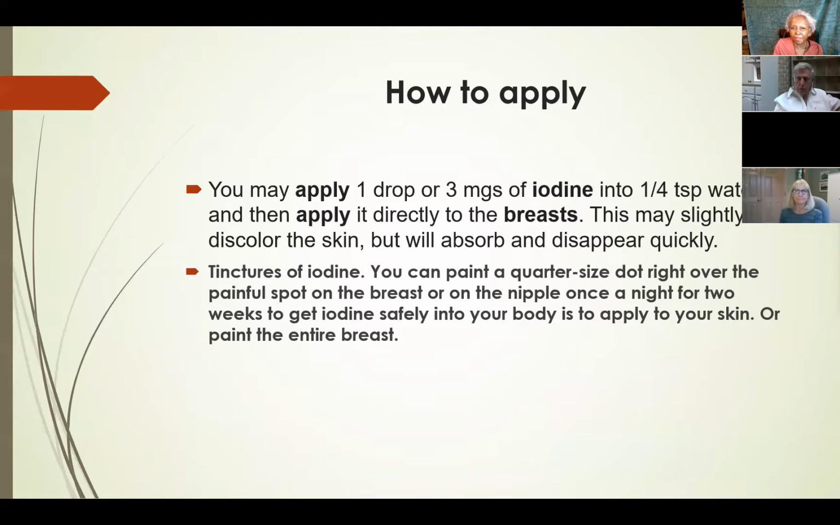One of the ways to apply this is that you want to add 1 drop or 3 milligrams of iodine to 1/4 of a tablespoon of water. And then you want to just paint the breast, put it directly on the breast. Sometimes it discolors your skin, but it will absorb and it disappears very quickly. You can paint a 1/4 size dot right over the pain if you're having pain in your breast, or you can just paint the whole entire breast. I think it takes about 2 weeks and you start feeling a difference in the breast is what I've heard.